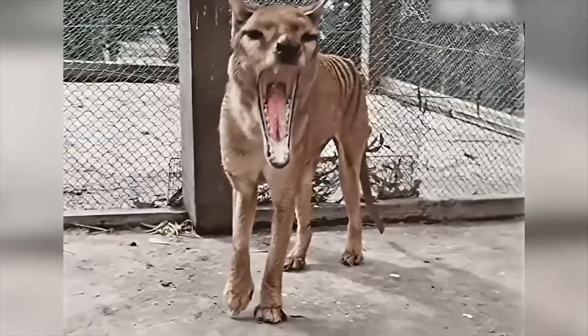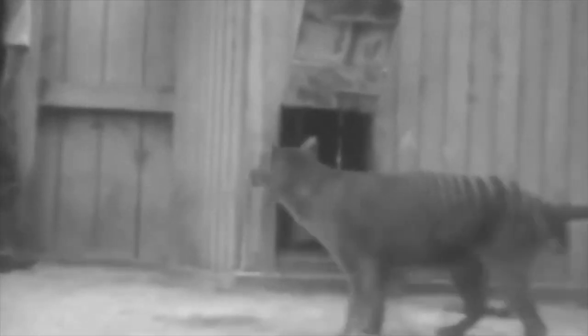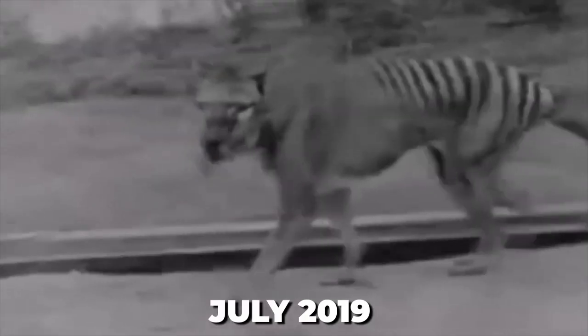We are unsure of how to interpret the videos and images, despite scientists' repeated claims that they are incapable of being alive. Eight sightings of the tiger have been reported in total over the past few years, with the most recent occurring in July 2019, when a man reportedly found what appeared to be a Tasmanian tiger.